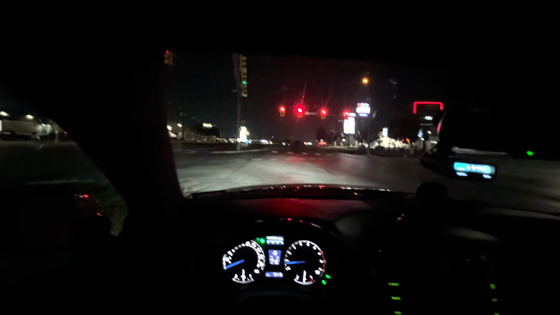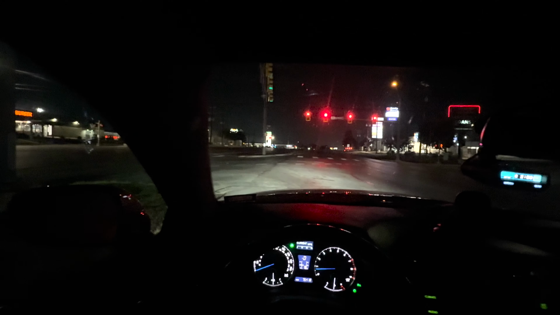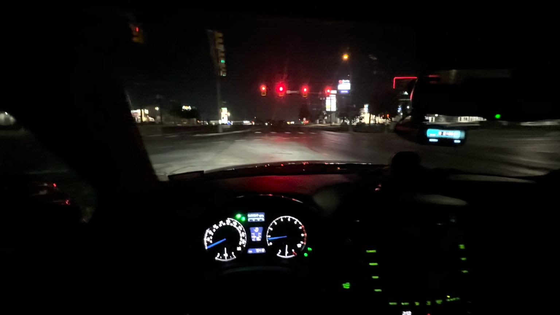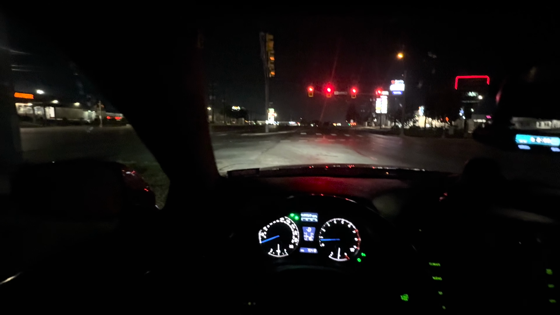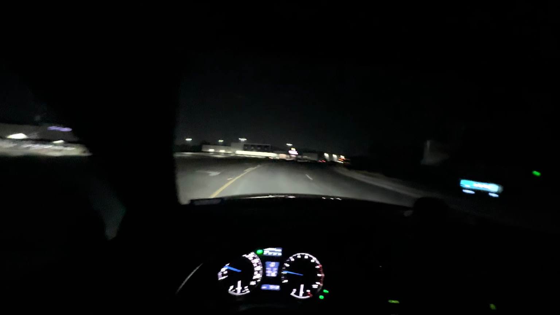I have a full lip kit: front lip, side skirts, rear spats. I don't have the rear diffuser. It kind of wanted to come off in the wind, so I went ahead and took that off. Interior wise, everything's bone stock apart from some aftermarket magnetic paddle shifters, and then naturally a radar detector, and a dash cam for accountability reasons.